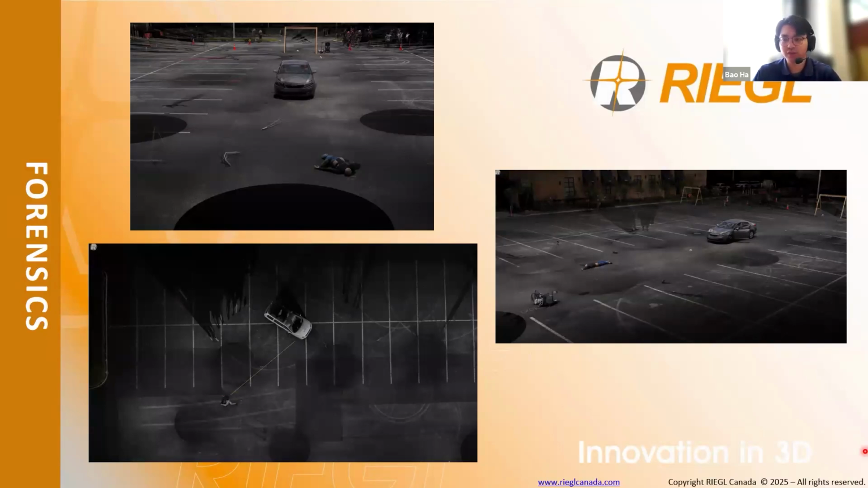So just like VAR, video assistant referee, in soccer, this gives the referee the ability to review and make more informed decisions after an incident in the field. The TLS scanning is the same for forensics. By bringing forensic investigations into the digital age, TLS isn't just improving crime scene documentation, it's transforming the way justice is served. So I like to say that one picture equals 1,000 words, one scan equals 10,000 pictures.